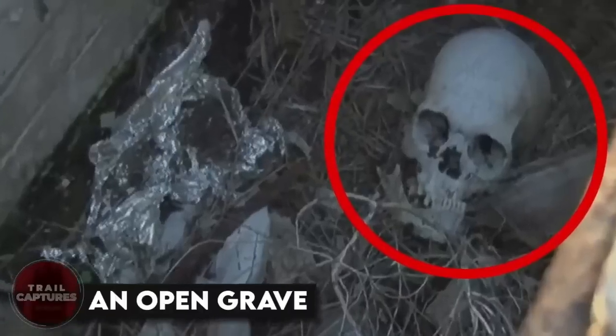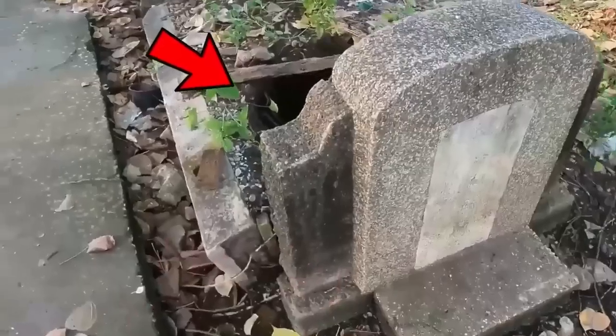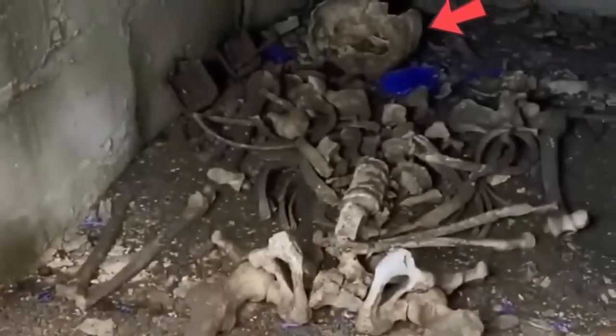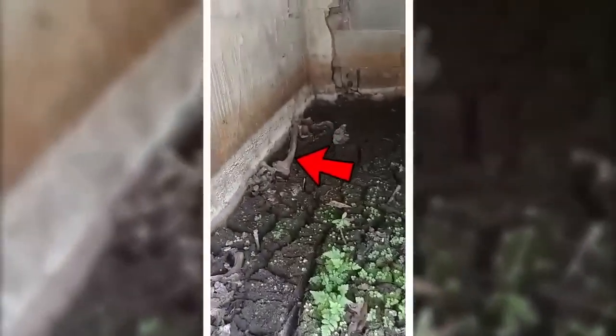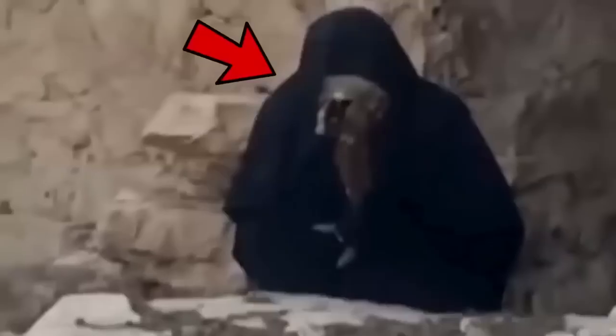An open grave. While paying a visit to his loved ones in the cemetery, a guy stumbled upon something peculiar. He noticed a grave that was partially open and seemed like it was being destroyed. As he went closer, he was taken aback to see the remains of a body buried there, including a tall skeleton that was around 1.8 meters tall. But that wasn't all. There were other skulls and bones inside the grave, which hinted at some sort of witchcraft. However, nothing was ever really explained or cleared up.